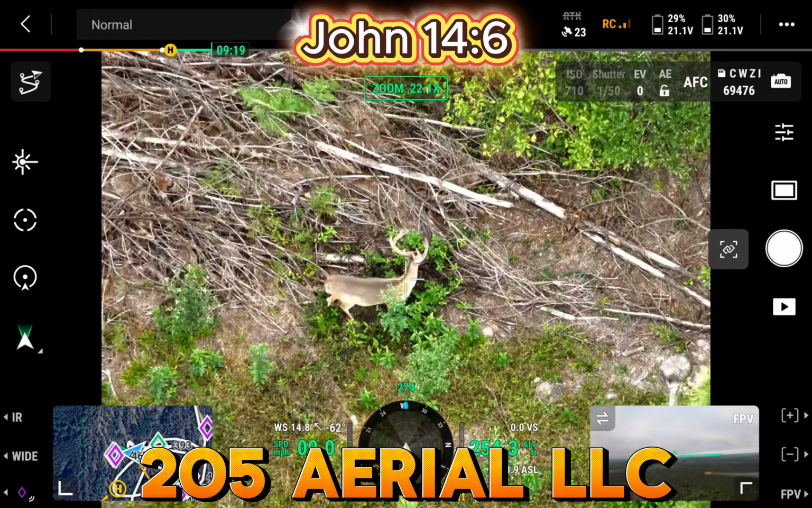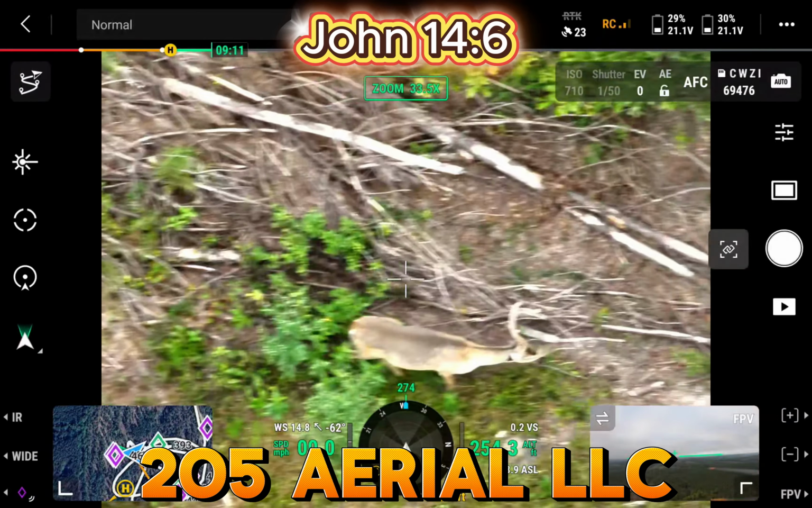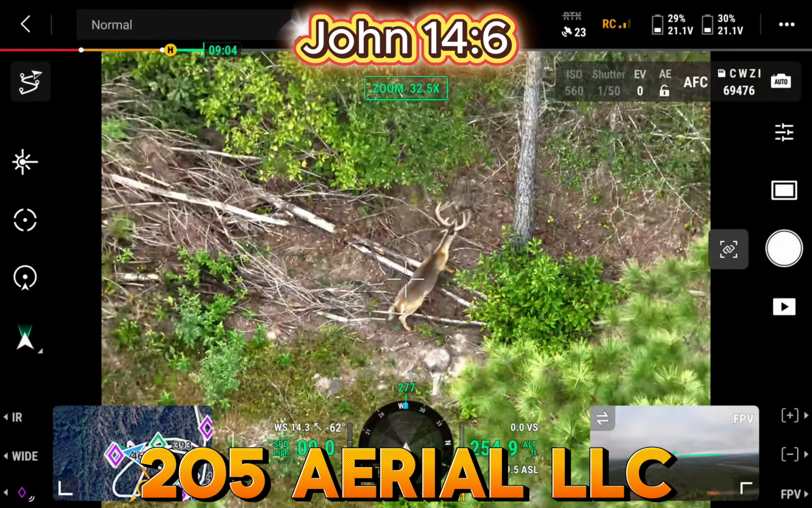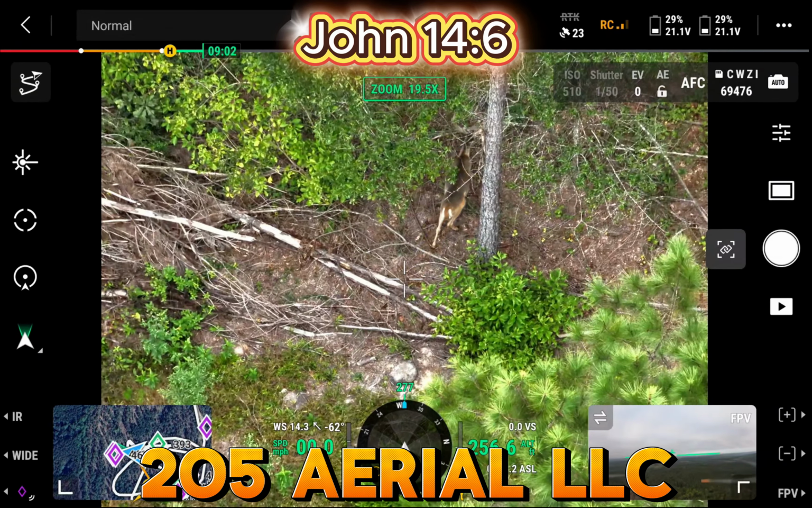I get it if you're on public land or something like that, or you just have a really small piece of property and the bucks don't stay on there. But if you've got one of these hunting clubs and you've got a decent amount of property that's holding bucks, I mean, let them grow a little bit.